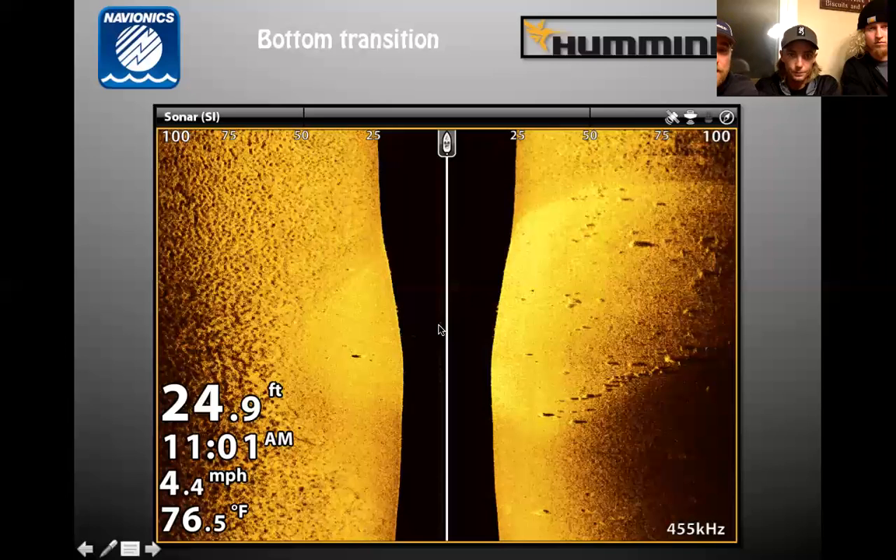What do we got going on here? See some deep water and some rocks. Yeah, just a simple bottom transition. It shows up really well on side imaging. You can see out here, looks to me like a muddier bottom. It's all depression and stuff like that. You can see right here, you got a hard edge where it turns to probably good hard sand with some scattered rocks up on top of it.